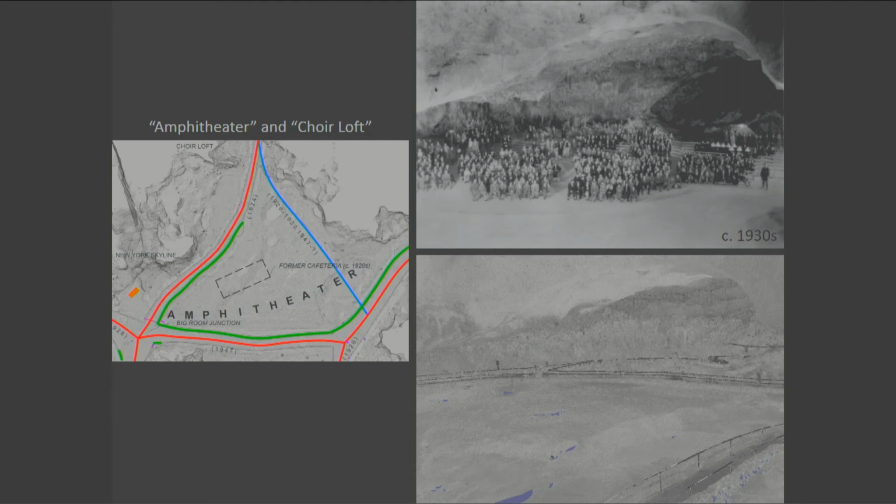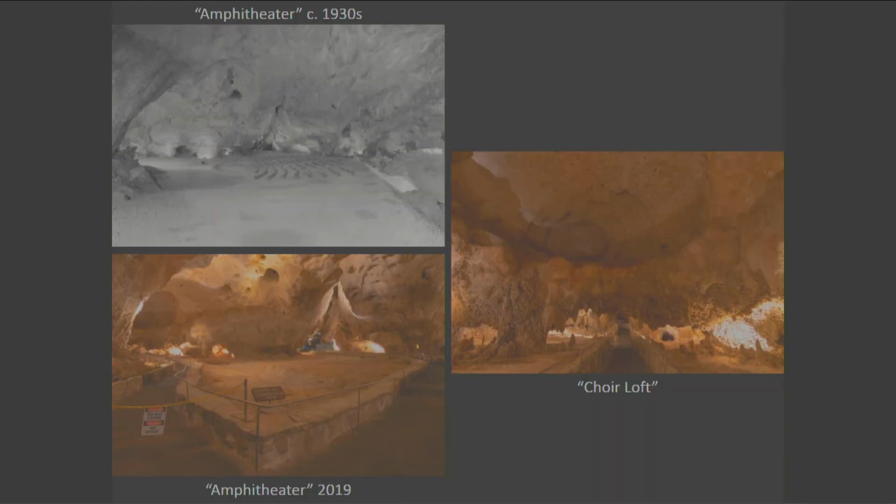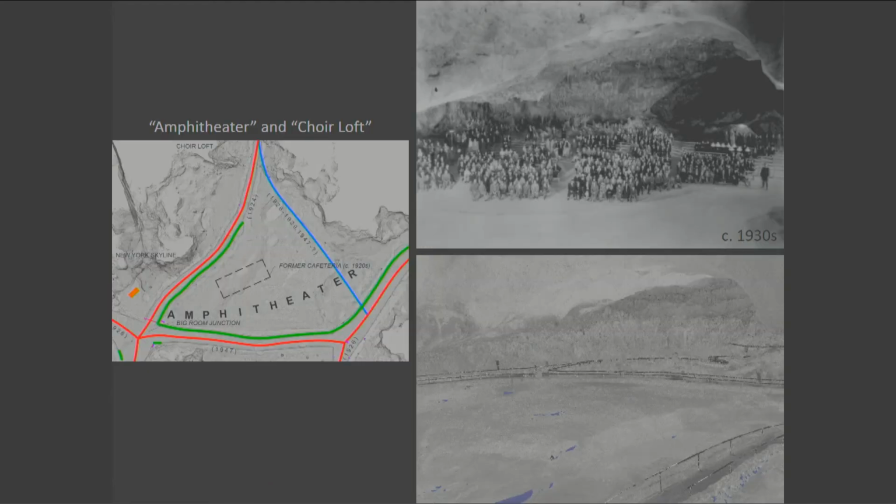Misunderstandings of the site's creation and history led to a partial excavation of the amphitheater area in the 1990s in a somewhat misguided effort to restore the cave floor. And today, the site bears little resemblance. Here's a view of the site today and in the past, but it bears little resemblance to its past use and past appearance.